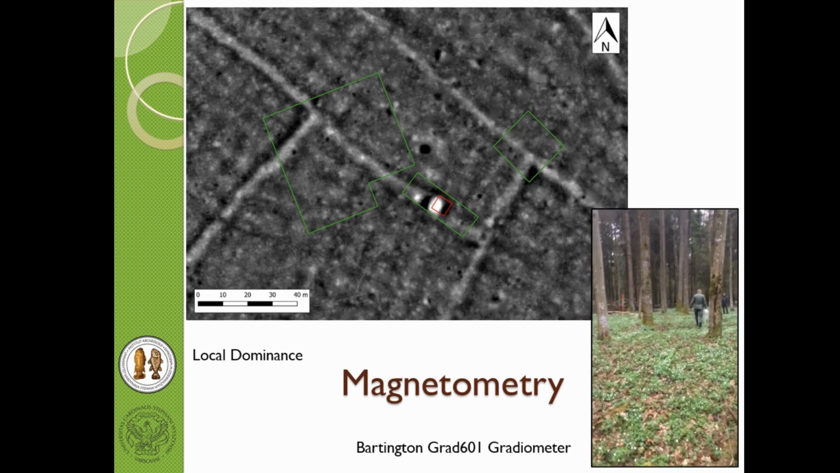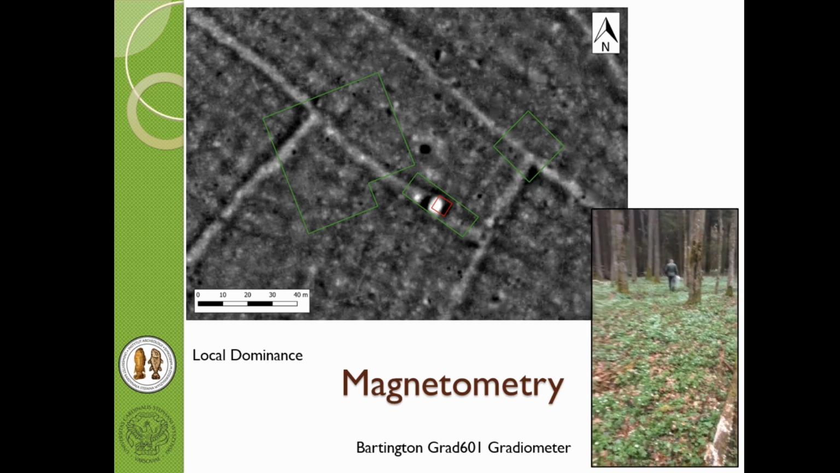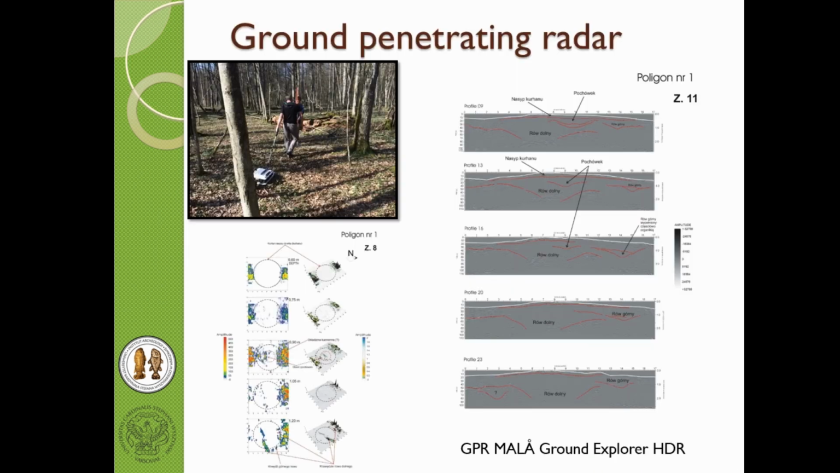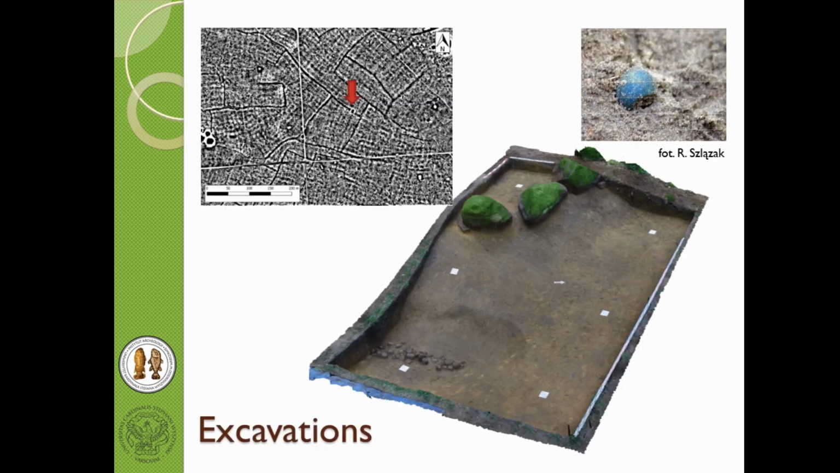After the verification of sites, we conducted some geophysical work, but in this kind of dense forest condition, the results of the geophysics, both magnetometry and ground penetrating radar, weren't satisfying. We didn't spot anything. I know that there are some other geophysical researches in the Białowieża Forest, covering an even wider area, but I'm not sure if they found anything interesting.